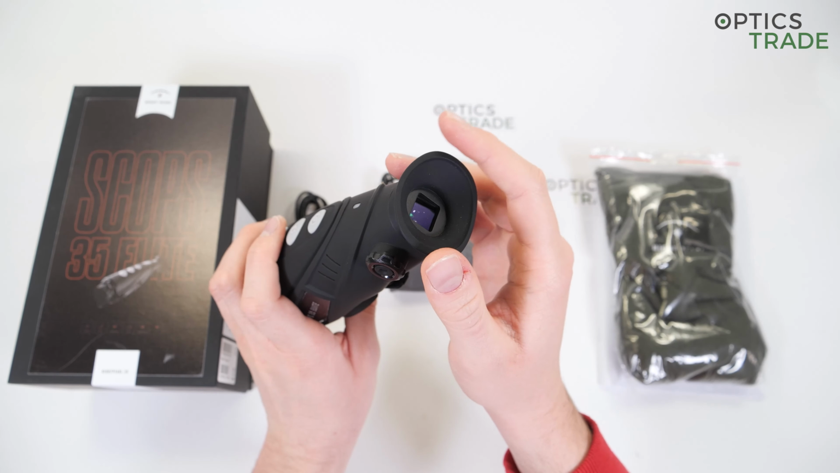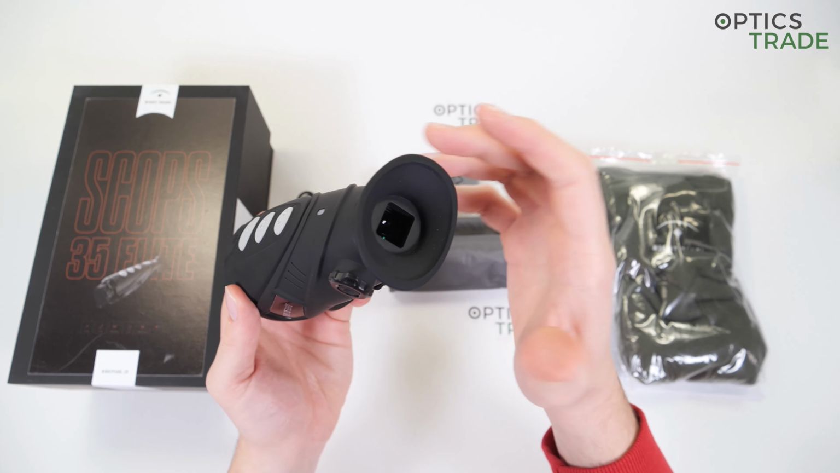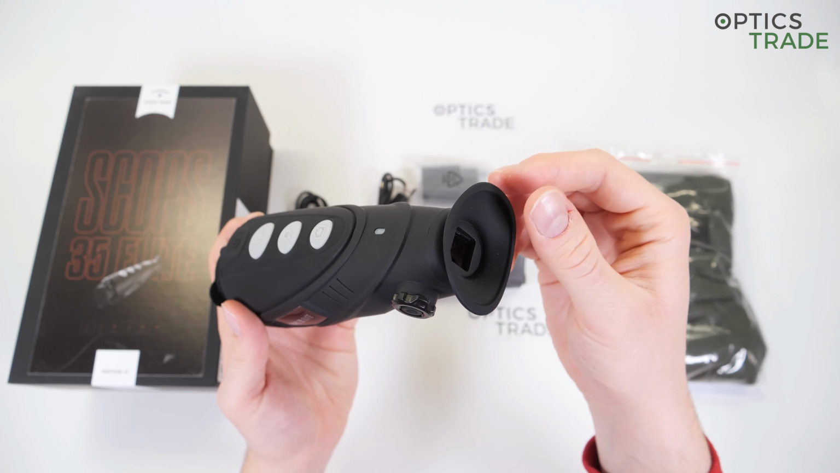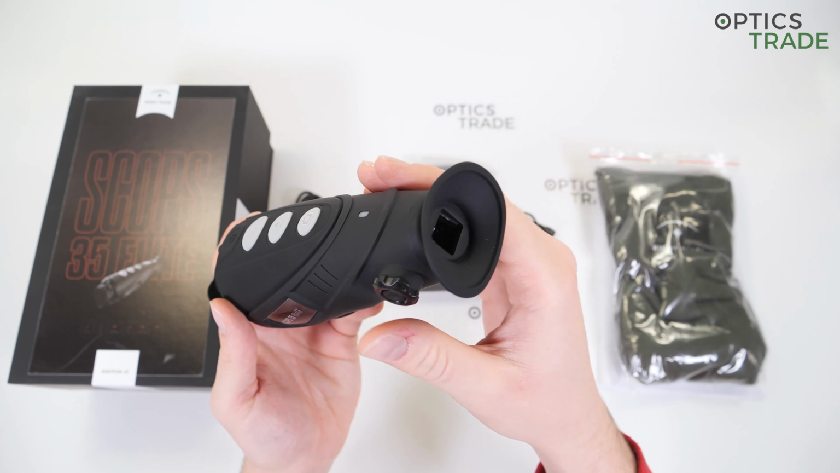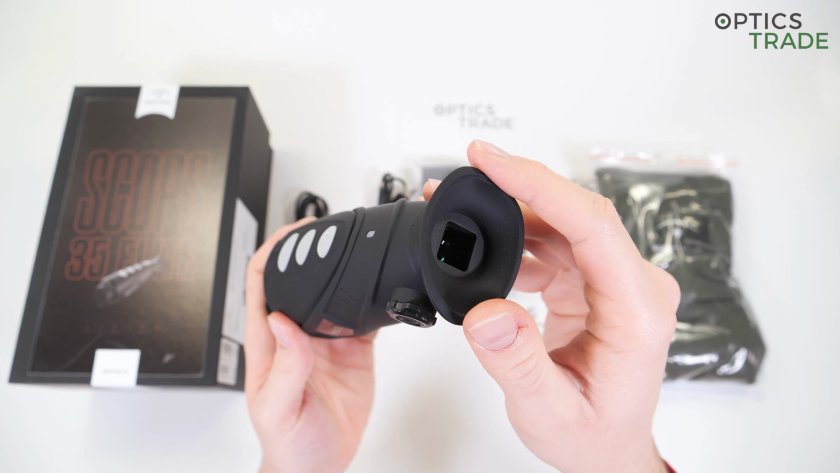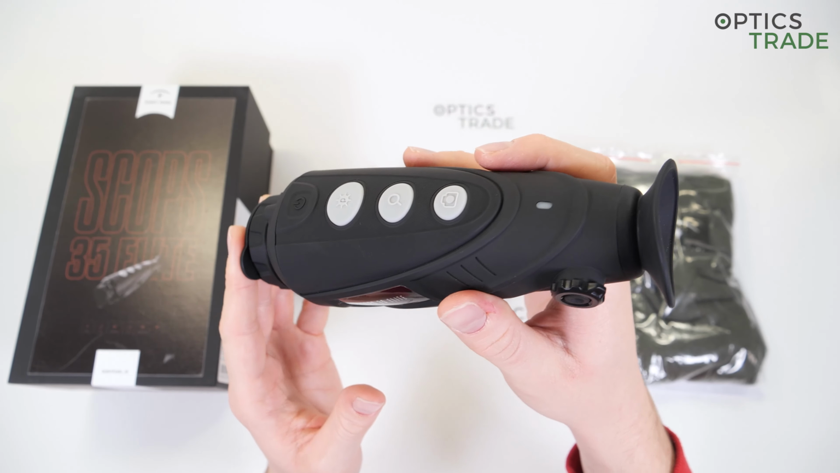The rubber installed on the ocular adds to the comfort of viewing, especially if you're a glasses wearer. I'm not a glasses wearer, but several people that work in our company wear glasses, and they really said that the rubber ocular on this device provides a decent optical experience. They have problems with some competitive devices where this is not the case, so keep this in mind if you're a glasses wearer. This is a great device to use.